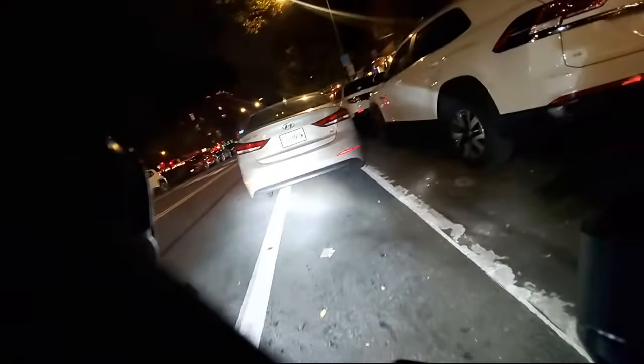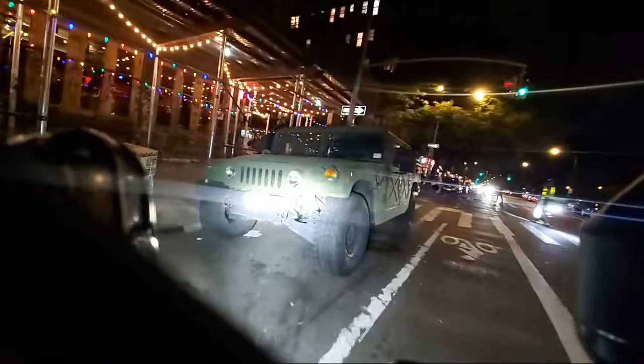What is this? Okay, that is not a vehicle you see every day in New York City. When I can turn around, I will. What is this? Yo!